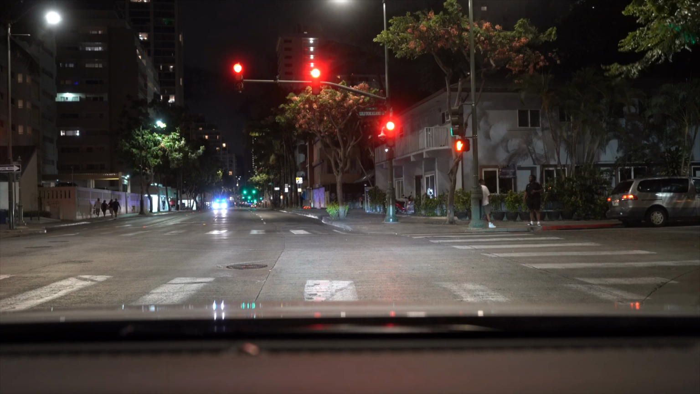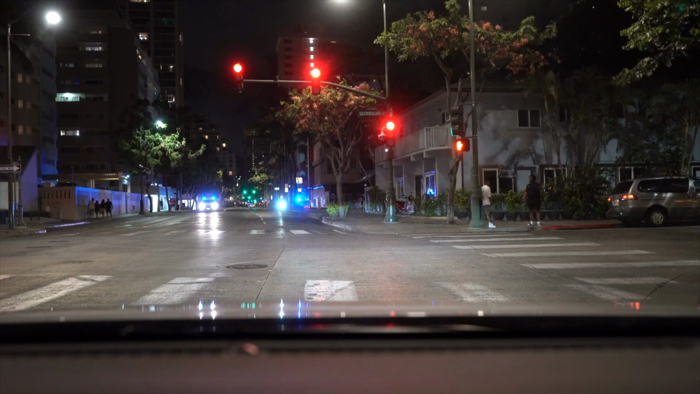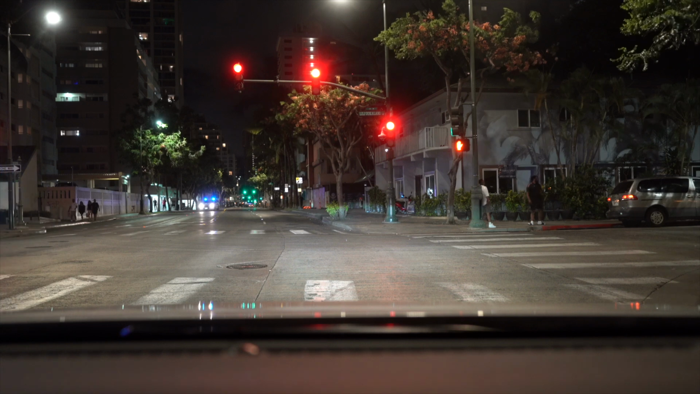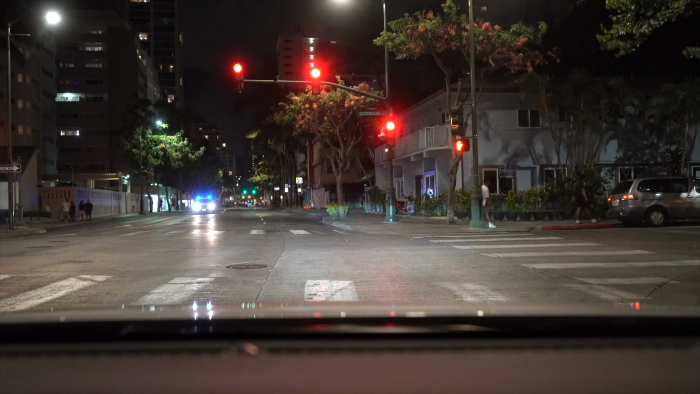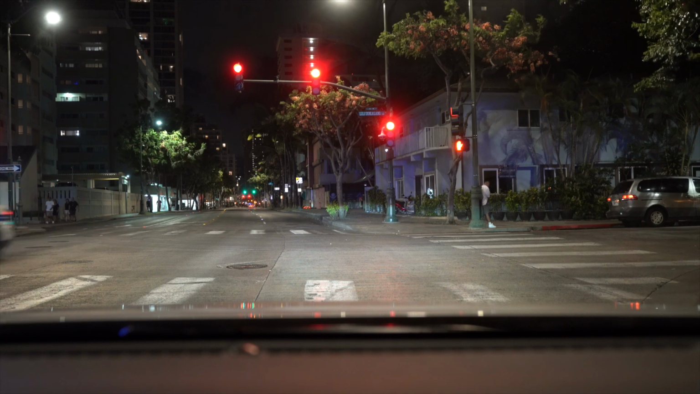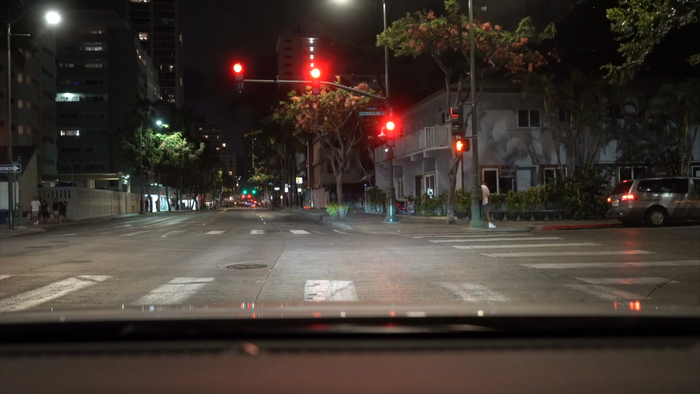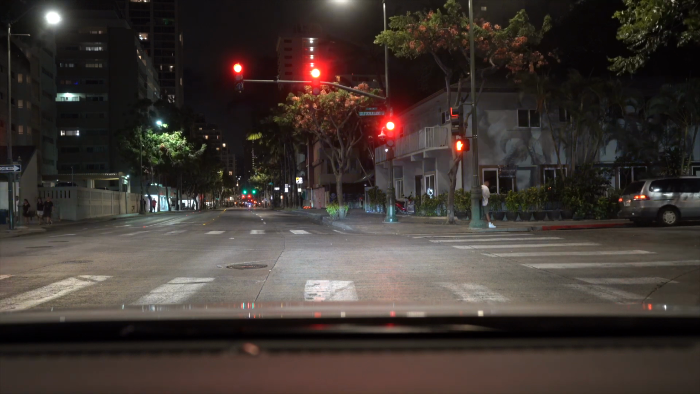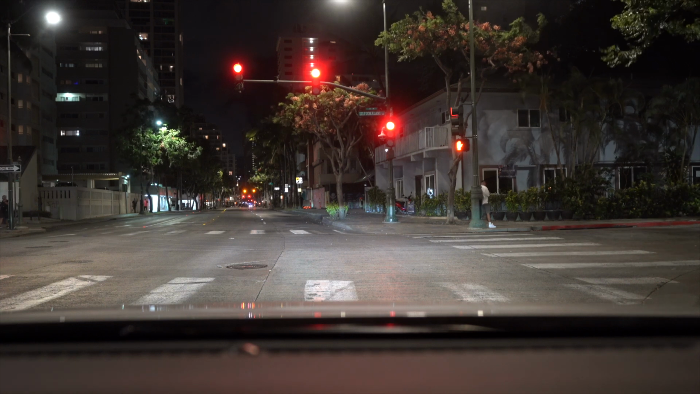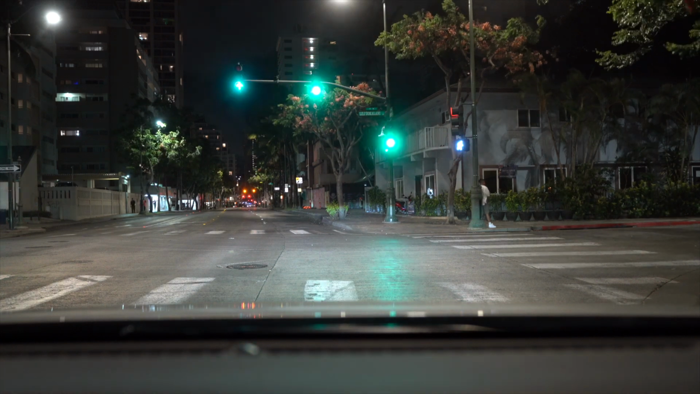See if I can hear a little something. Looks like some sort of police activity that they're headed to. Not exactly sure what that is, but looks like something interesting.